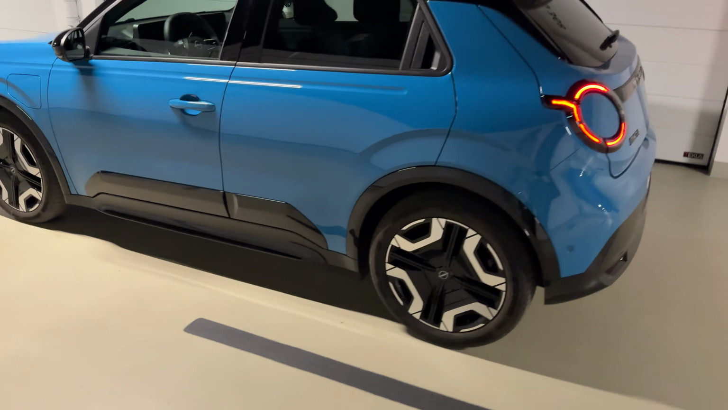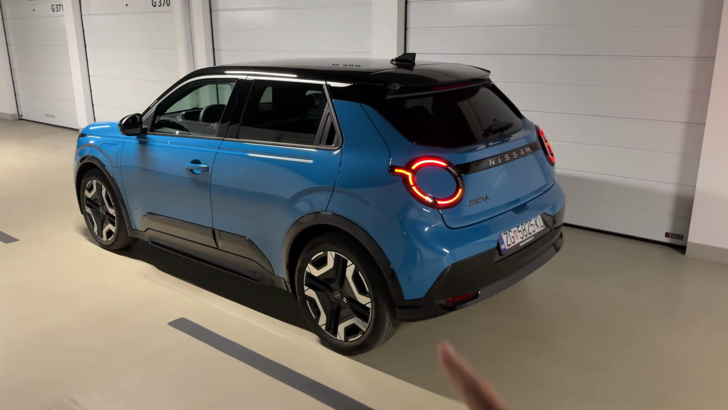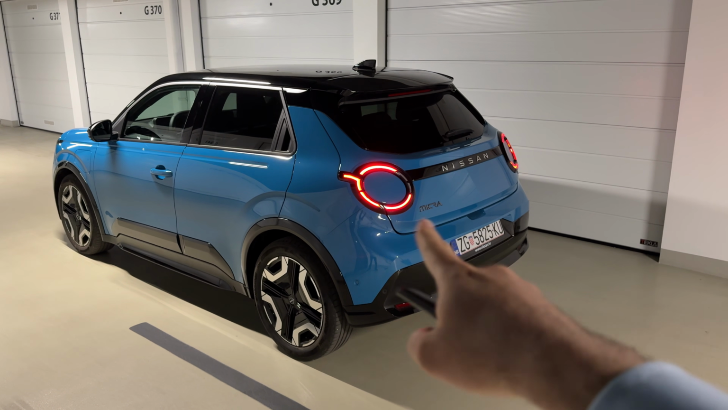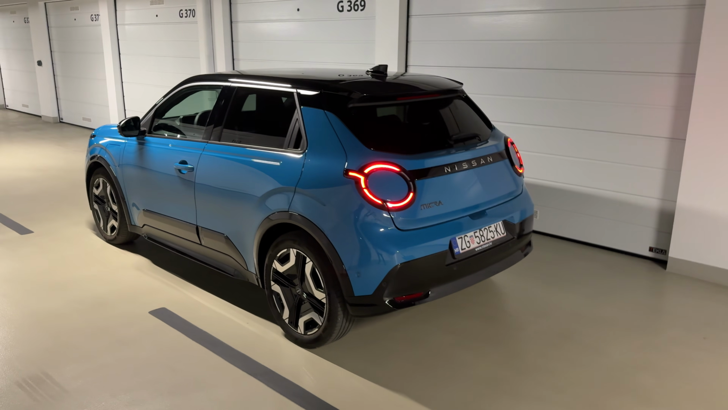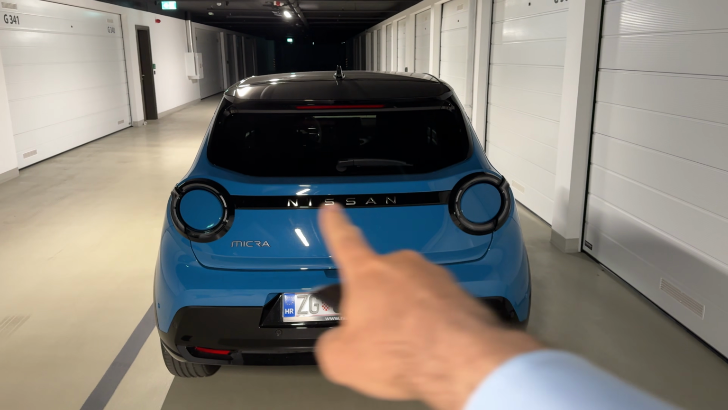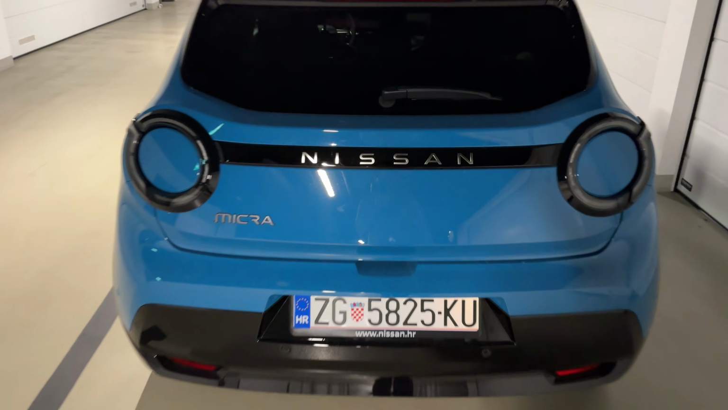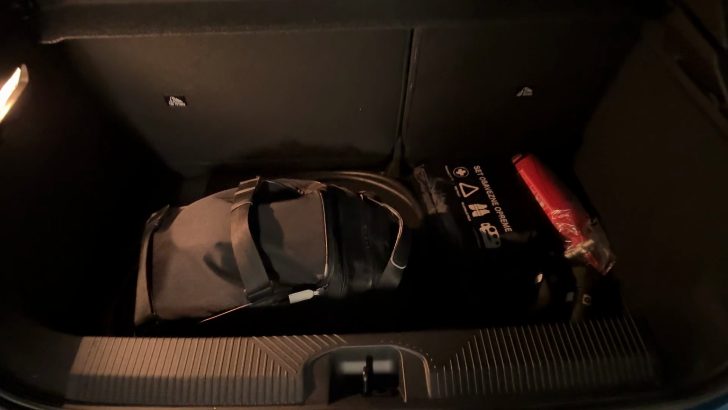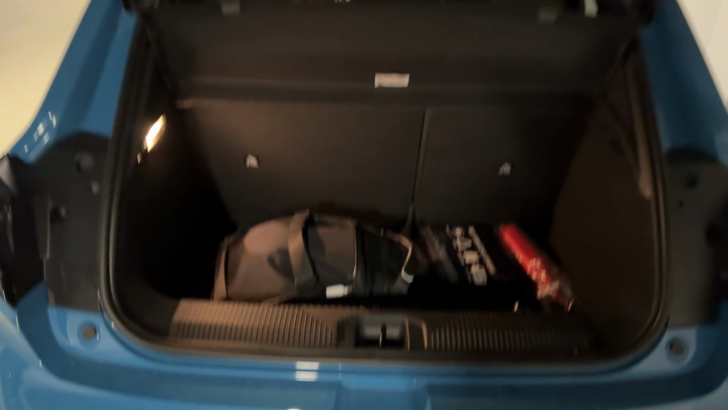Now if we move on to the rear, I love the attention to details. Just take a look at those beautiful taillights, similar pattern to the daytime running LEDs on the front. Then the lights are connected here with this black part. You also have the Nissan badge, and let me also show you the trunk. 326 liters of space in here.